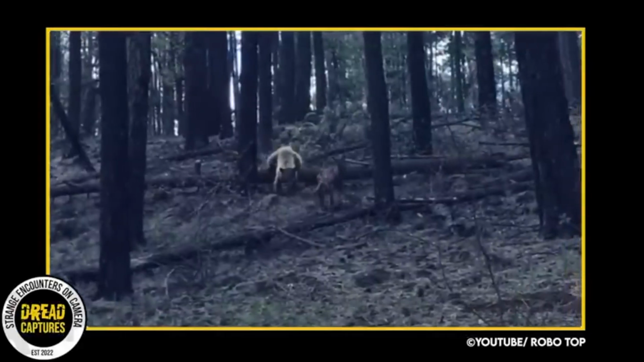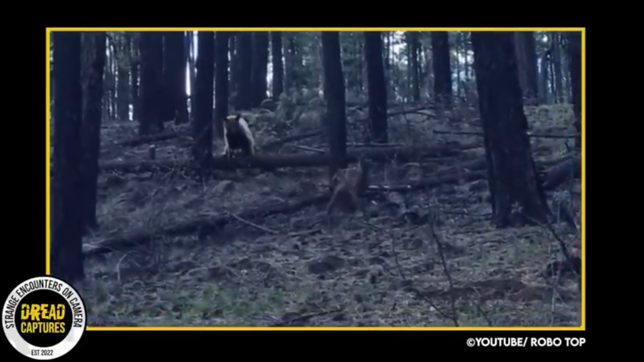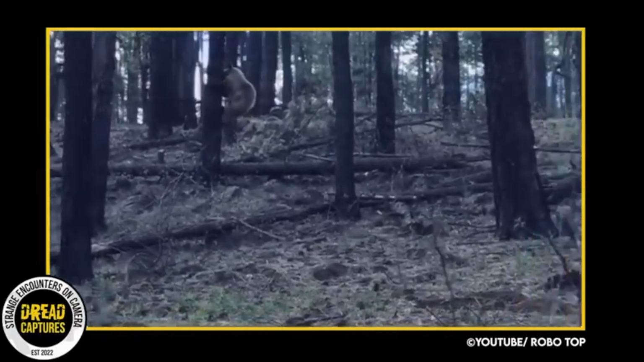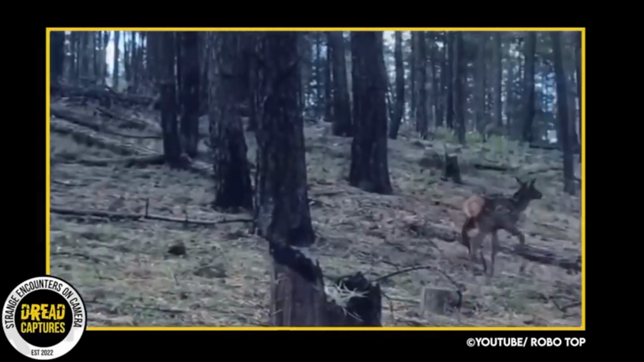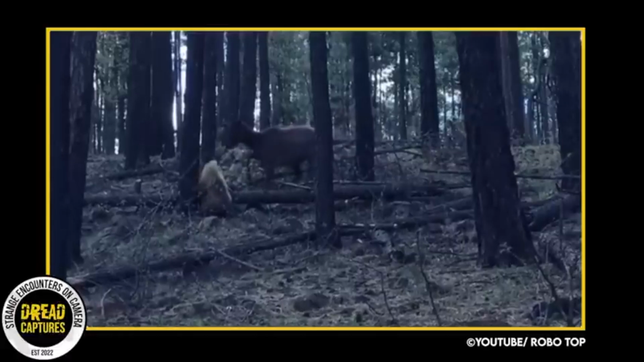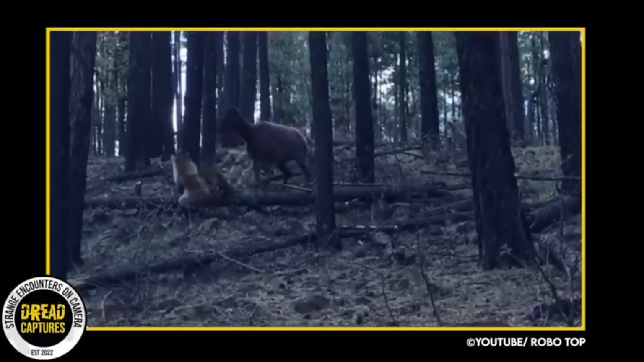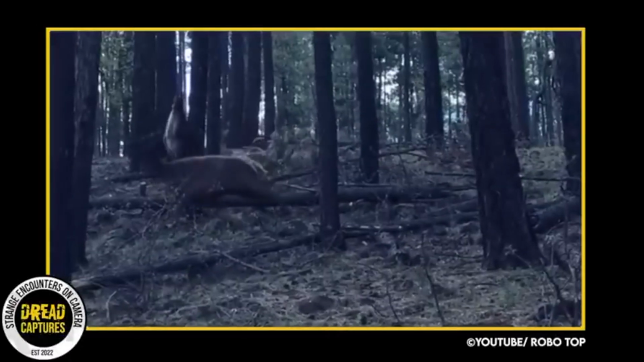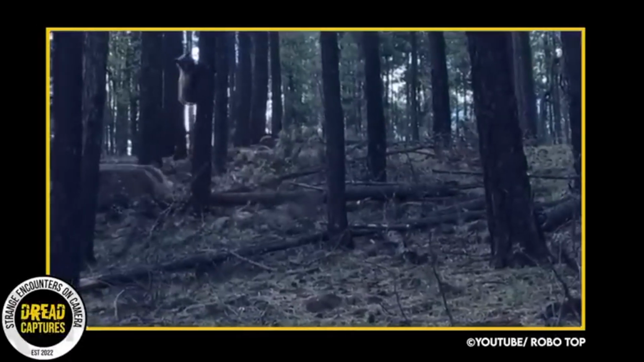He was determined to catch his prey, and we thought he was going to, but he eventually gave up and turned around. This was a scary encounter that left us in awe of the bravery and resilience of the animal kingdom. And we're all grateful that everyone is okay, and to have witnessed such a rare moment in nature and be able to share it with all of you.